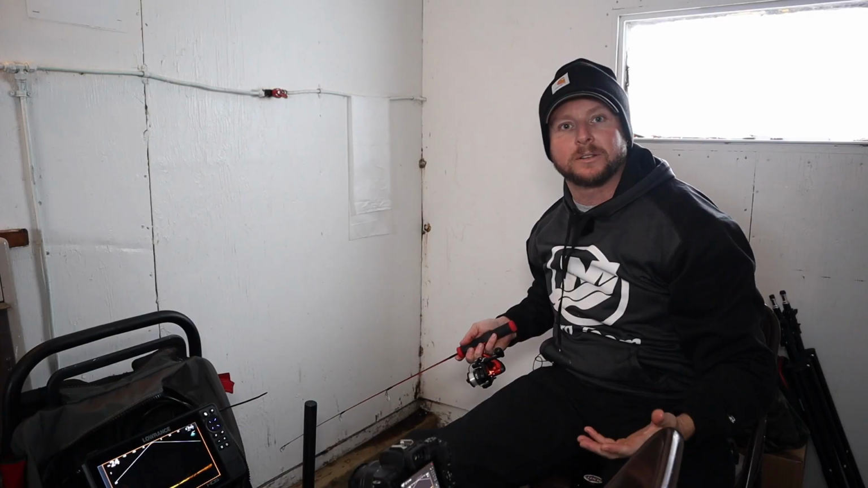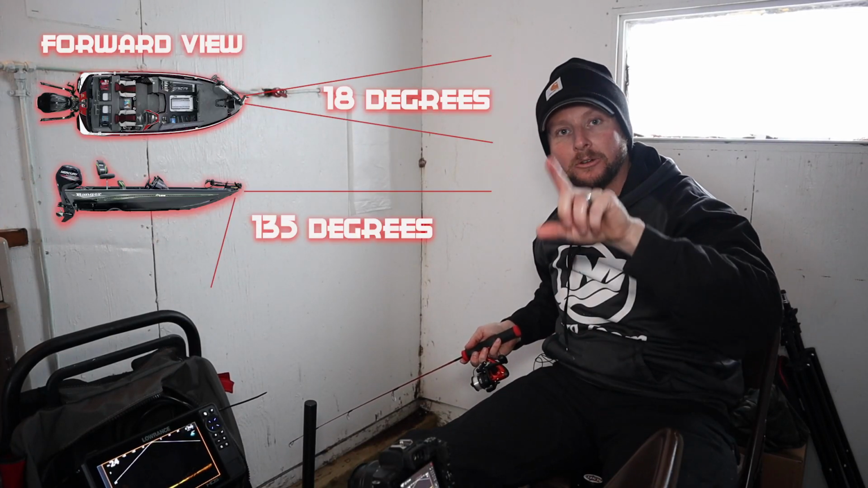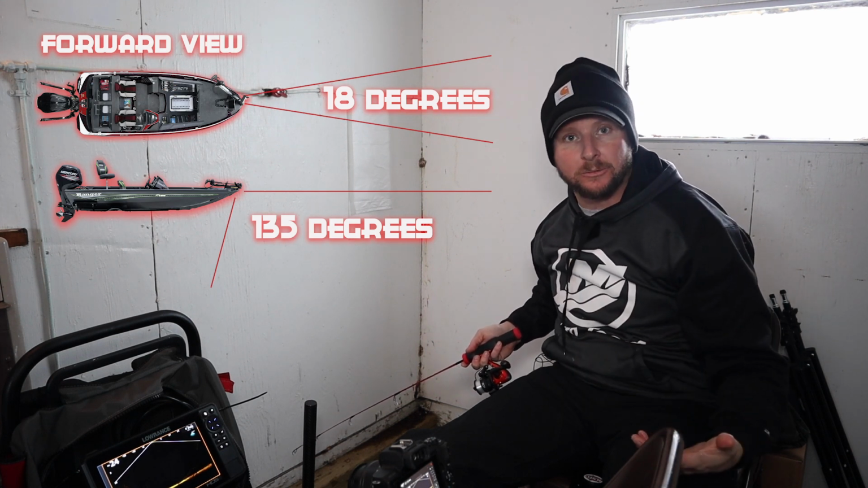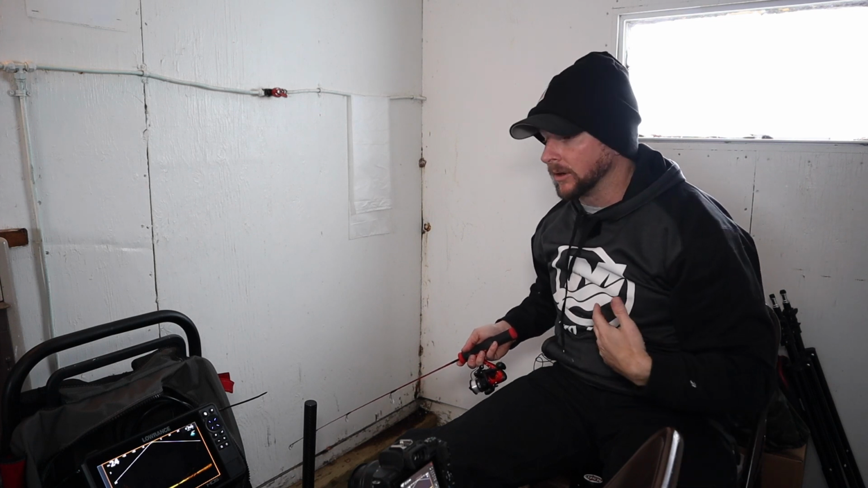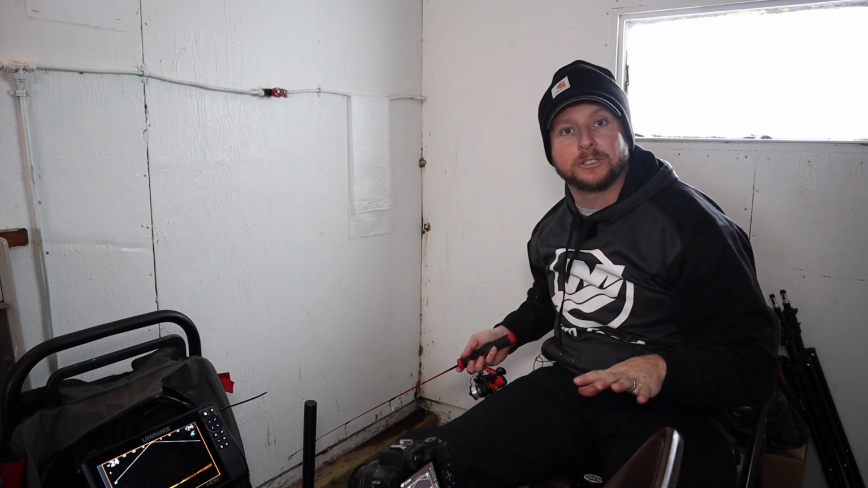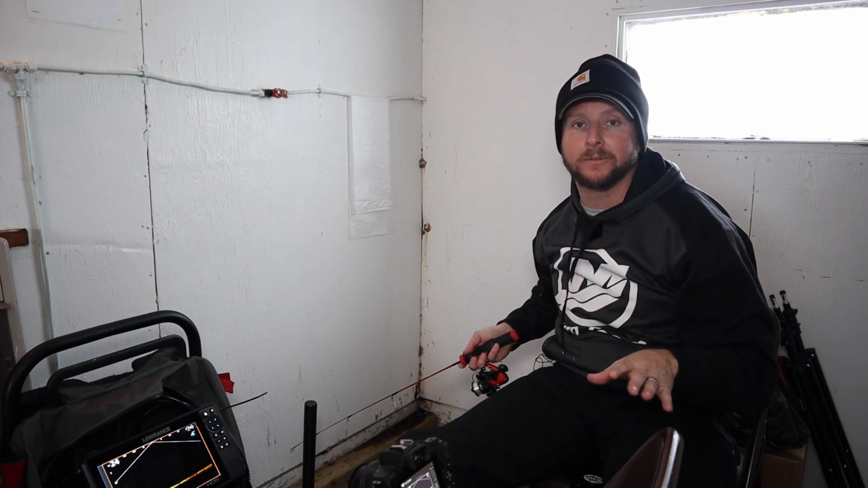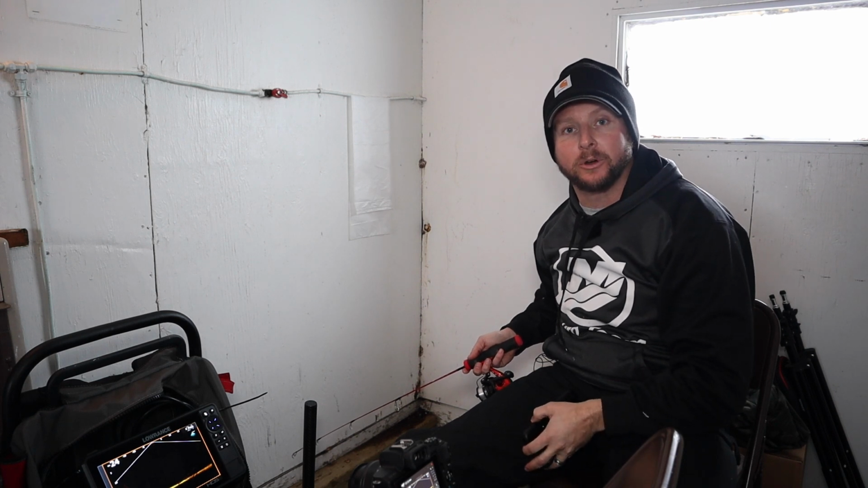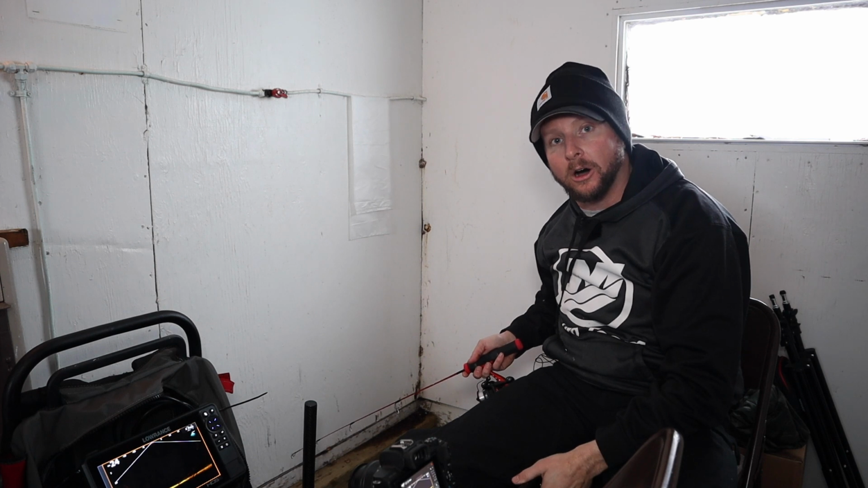The main thing I want to discuss here, guys, is we're an 18-degree cone and 135 degrees forward and back. So it's very similar to Livescope, which has a 20-degree cone. Which one's better? In my opinion, the narrower cone is going to show you directly where you're at as long as you're in the cone. But if it's mounted on a trolling motor or a pole mount, that's going to make it more of a challenge to hit that target and showcase your lure on that imaging.